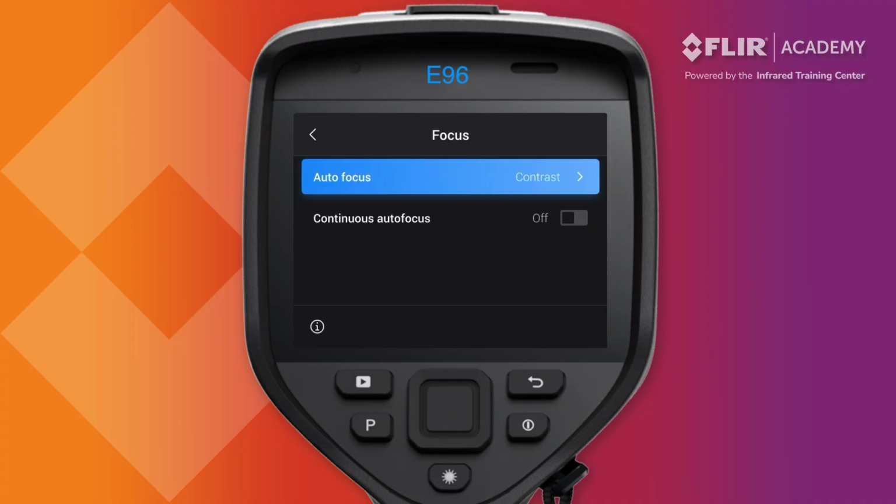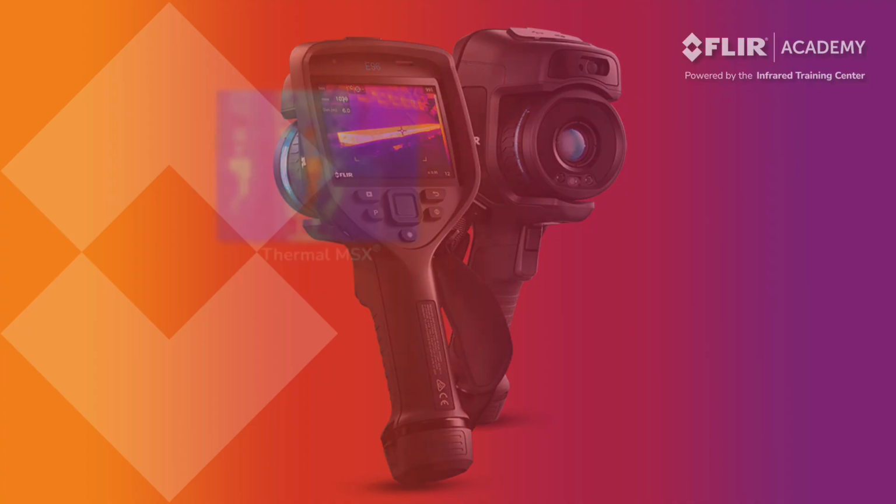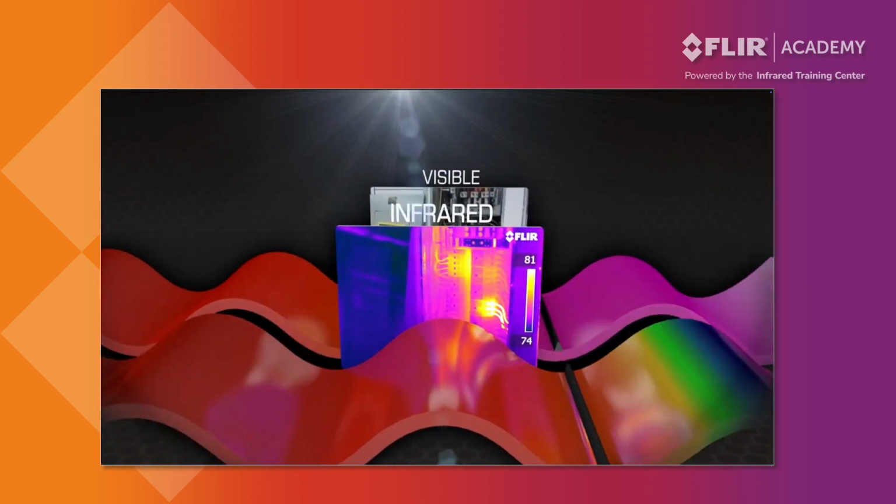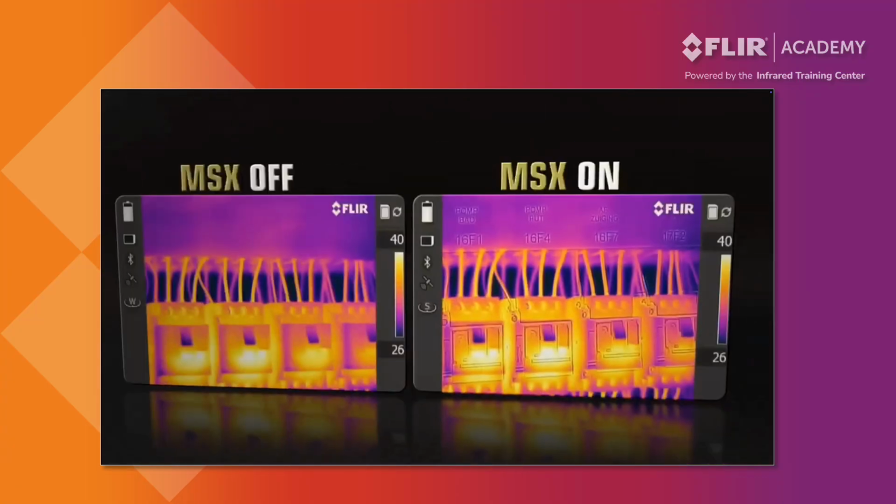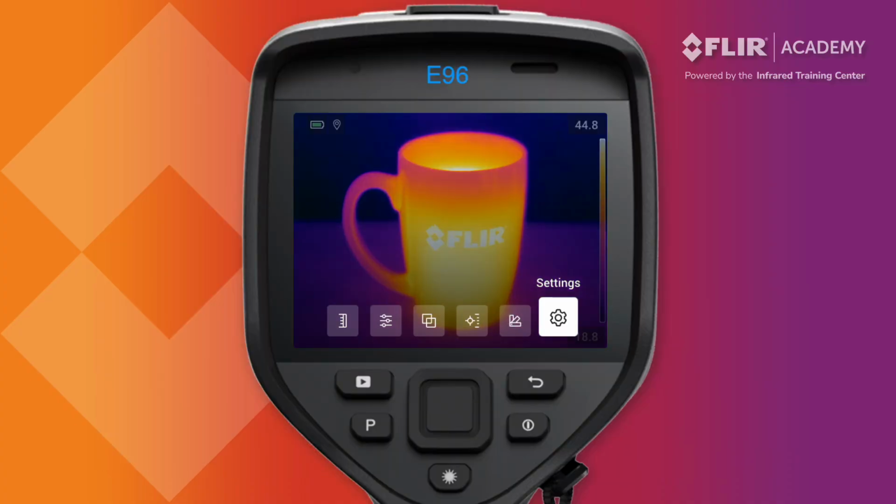Next, let's talk about the various imaging modes that are available on the EXX series thermal imager. The EXX series comes with several different imaging modes that allow you to customize how objects are displayed on the screen. This includes Thermal MSX, which adds visible light details to the infrared image. MSX stands for Multi-Spectral Dynamic Imaging and improves contrast by superimposing visible light elements that are not normally seen by the infrared camera. This can include equipment labels, breaker numbers, or patterns on objects.